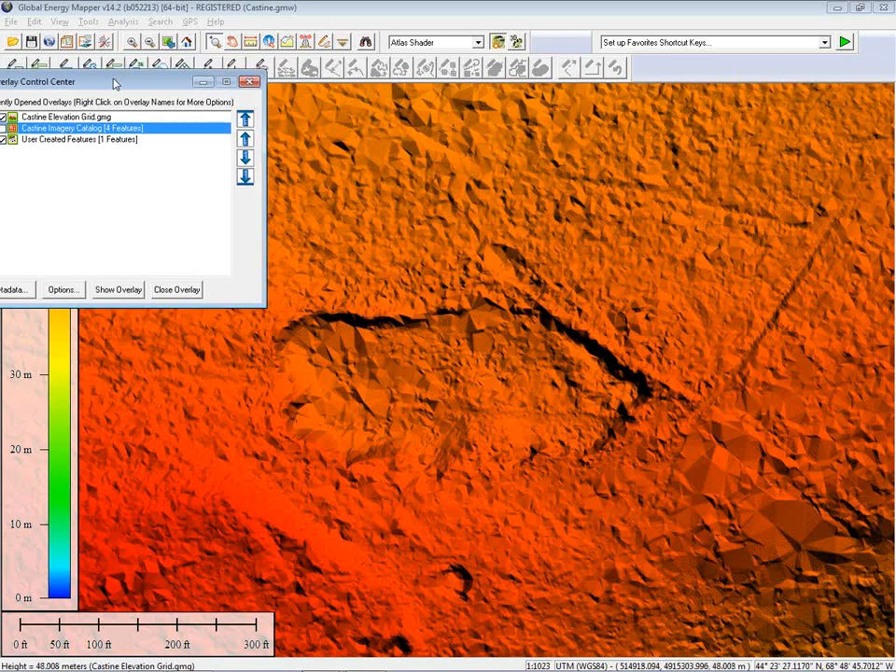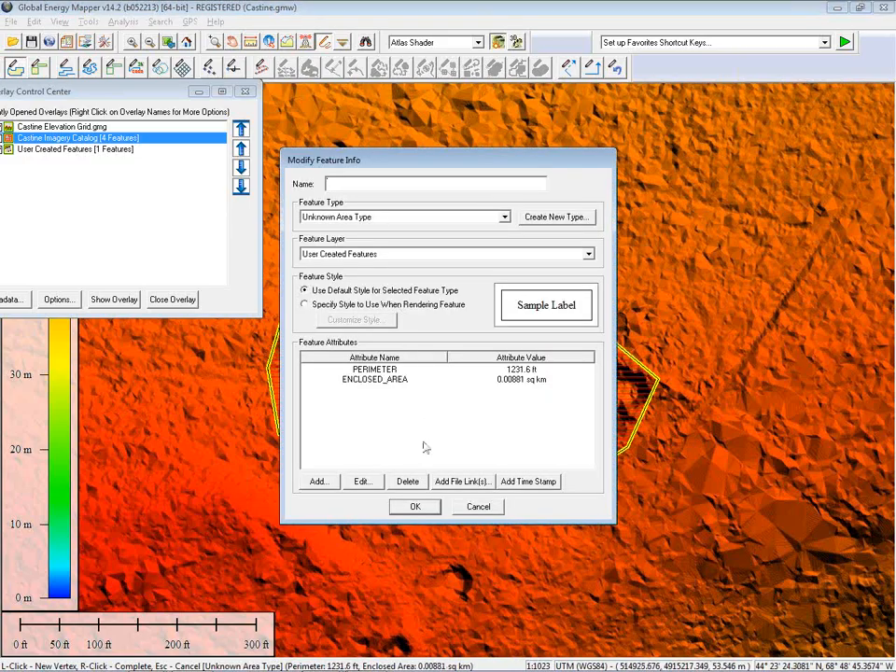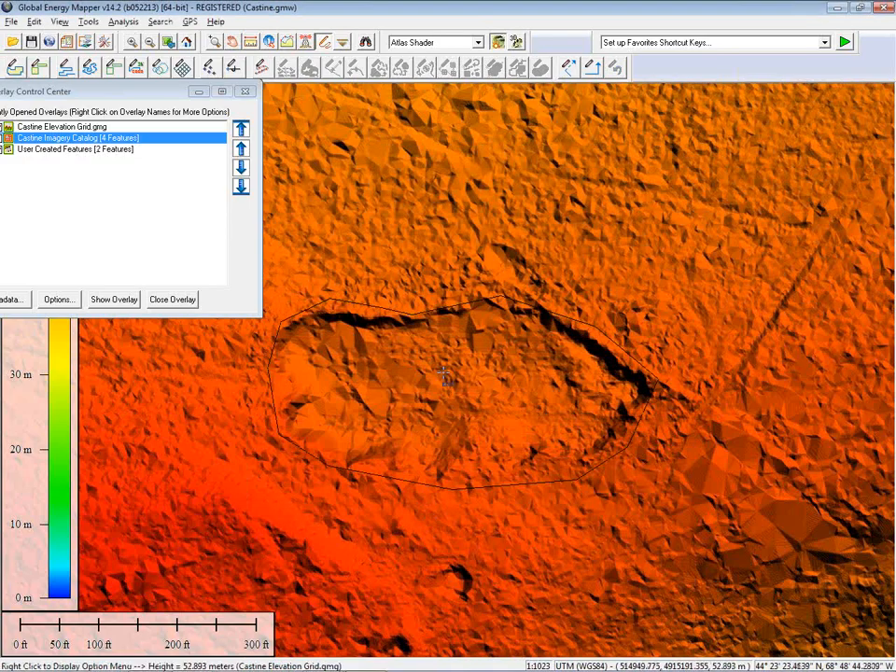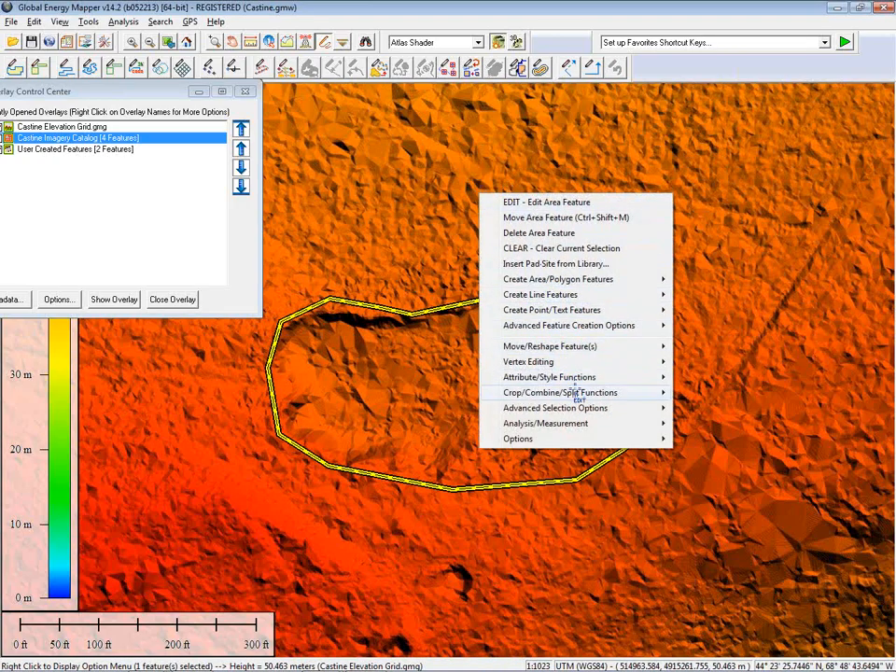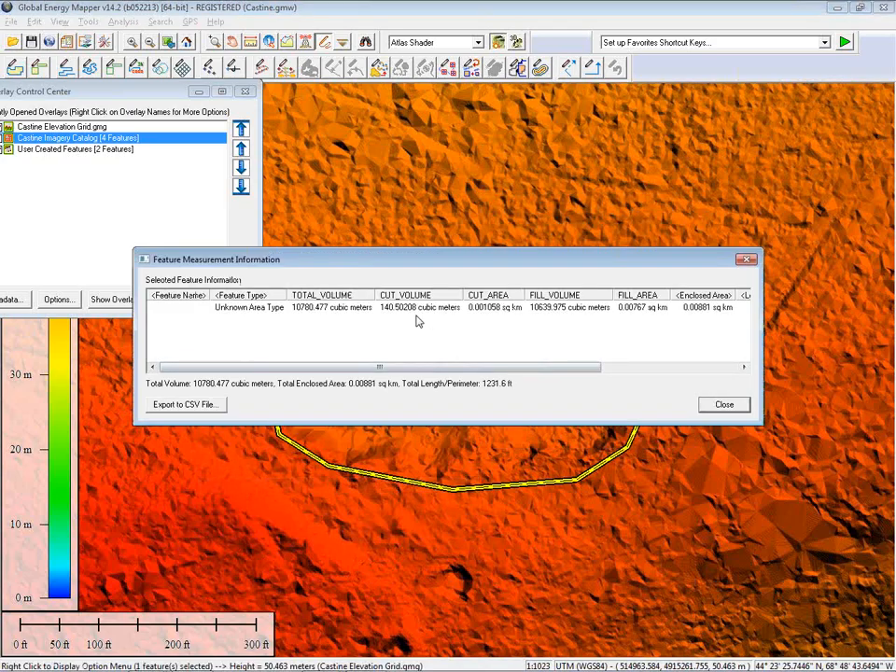Now I'm going to repeat the same procedure that I had performed before, where I delineate the outline of my depression in this case. And once again, I want to determine the volume of the depression, how much volume is within that lowland area. Again, same procedure. I right-click, I go to my analysis measurement, and although it says pile, in this case, what I'm most interested in is my fill volume.